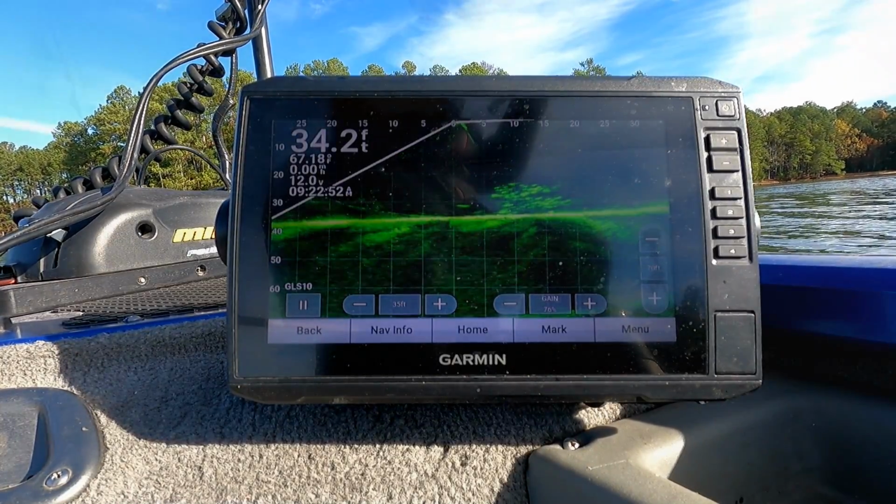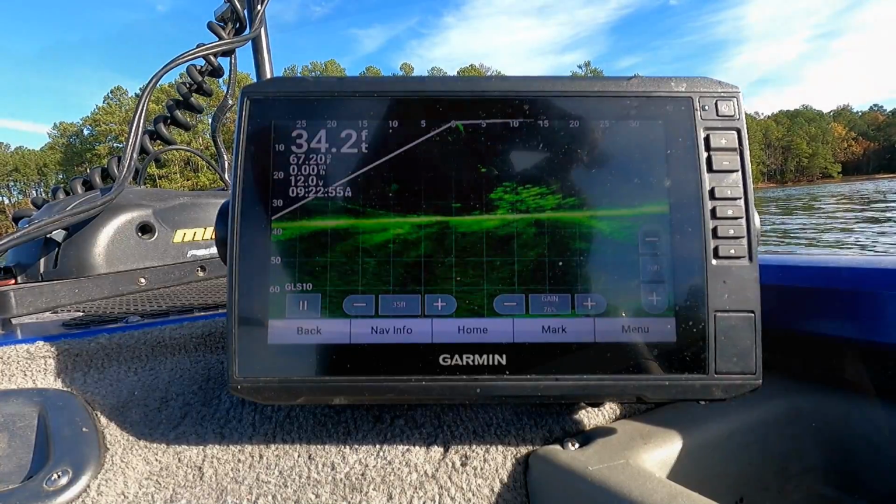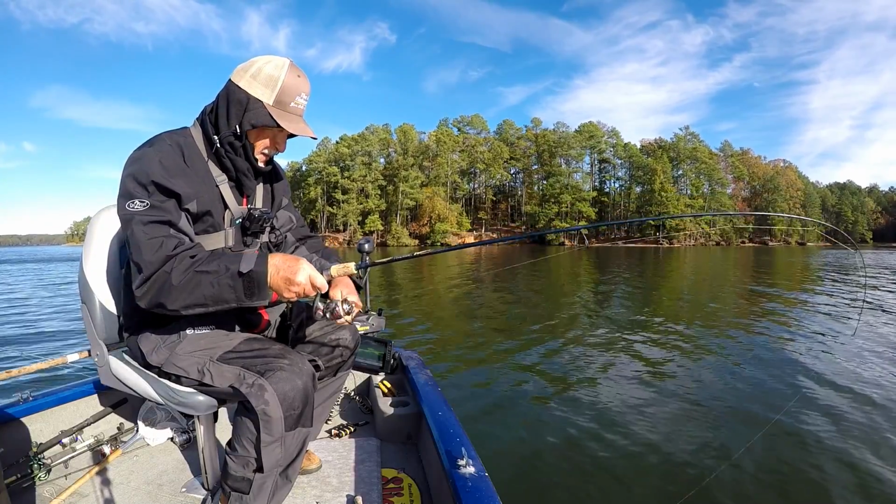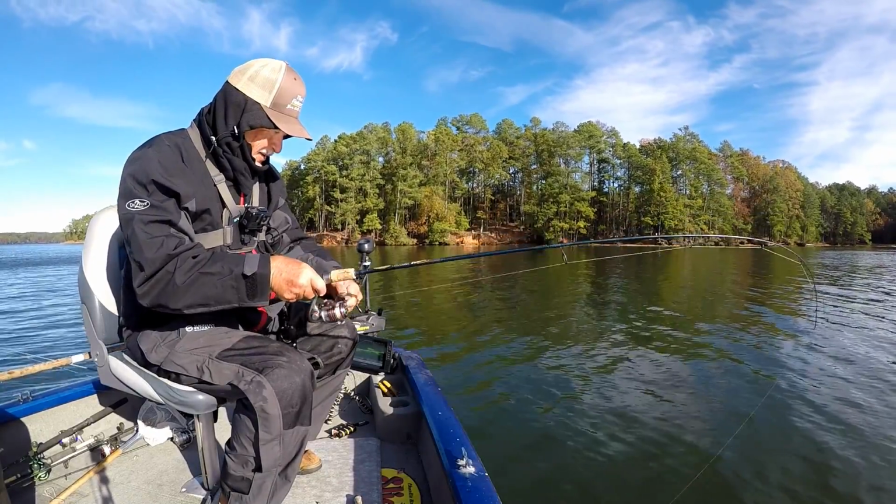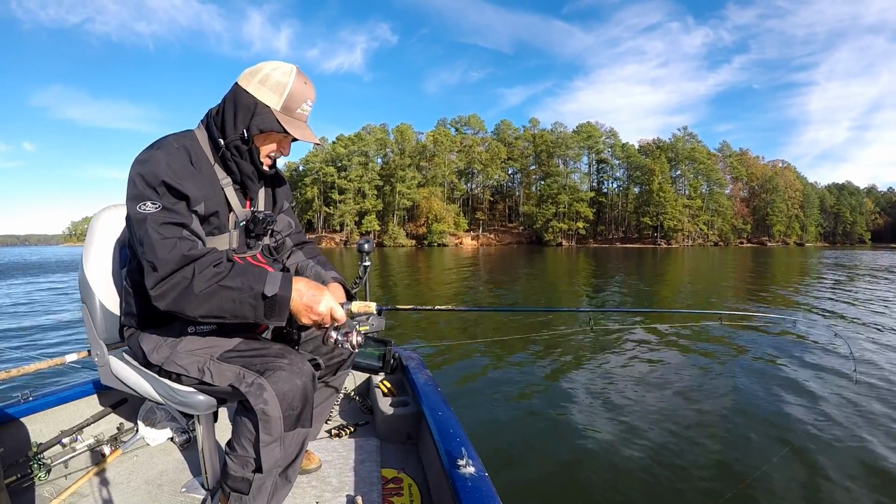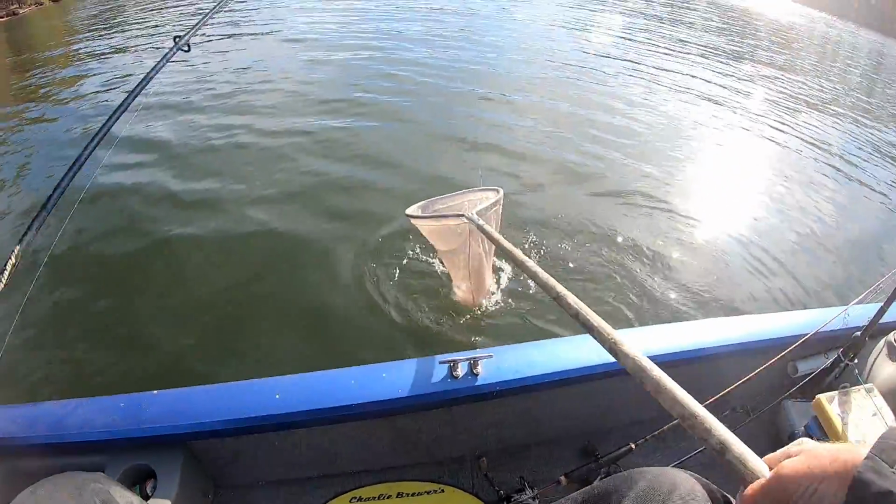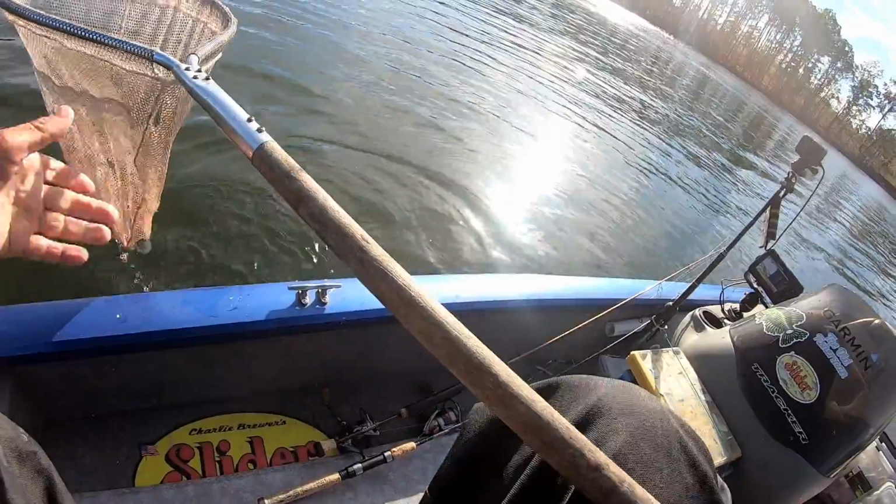Right in them. There he is. Got him. Got him. Big one. Big one. Slab, buddy. I'm talking slab. Look at that. Maybe not quite as big as the other one, but he's a good one.